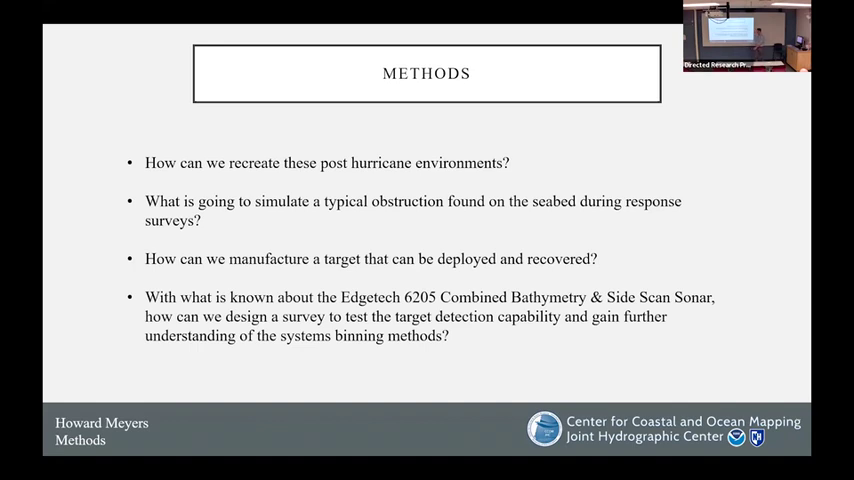So what is a binning method? Essentially, this combined bathymetry and side scan sonar takes a number of measurements in its full field of view. To generate soundings that can then be processed, they have to bin their data into a set distance. There are 2 ways that they'll do that. They'll bin their data based on distance, so set spaces on the seafloor that will then be used to generate soundings, and then also by angle, so a set angle that you can think of as a beam from your typical multi-beam.